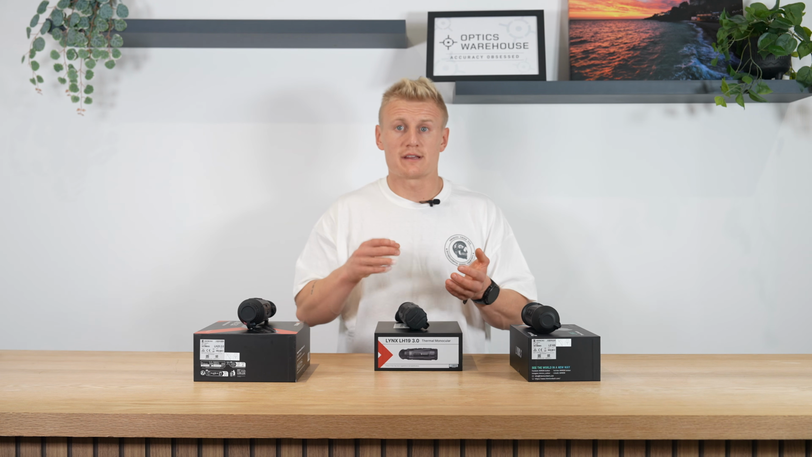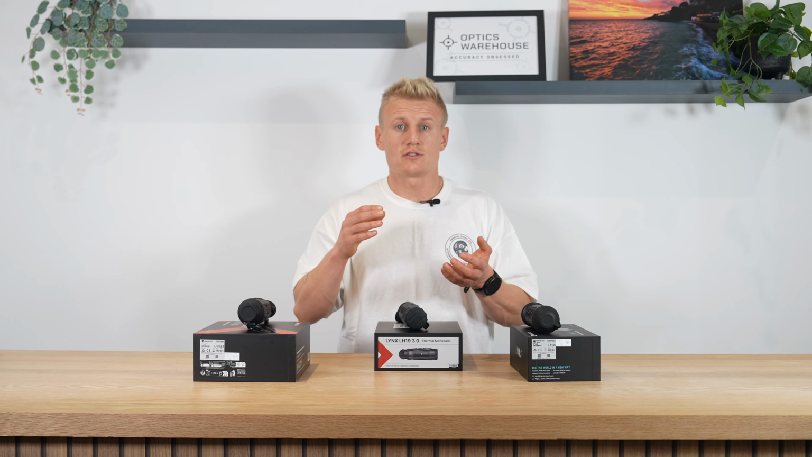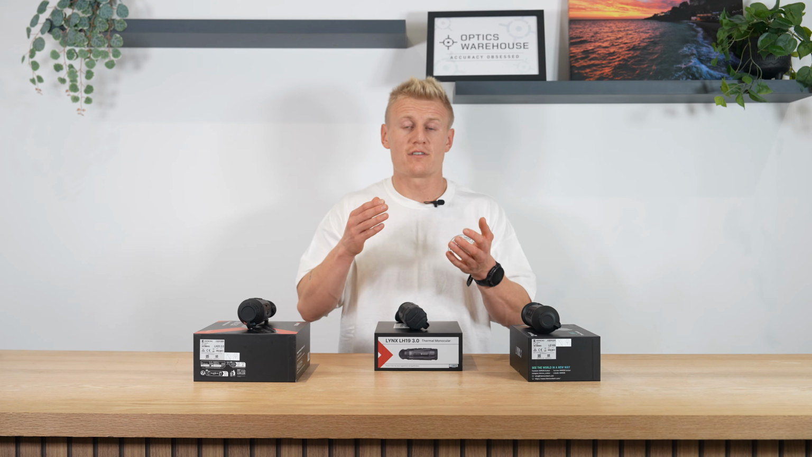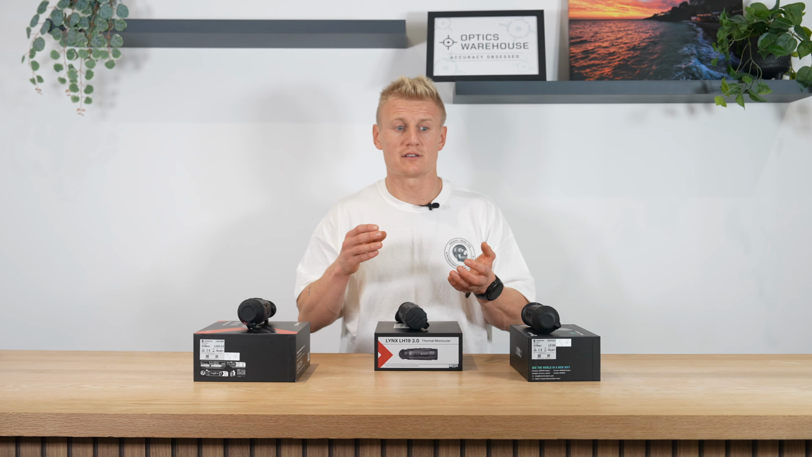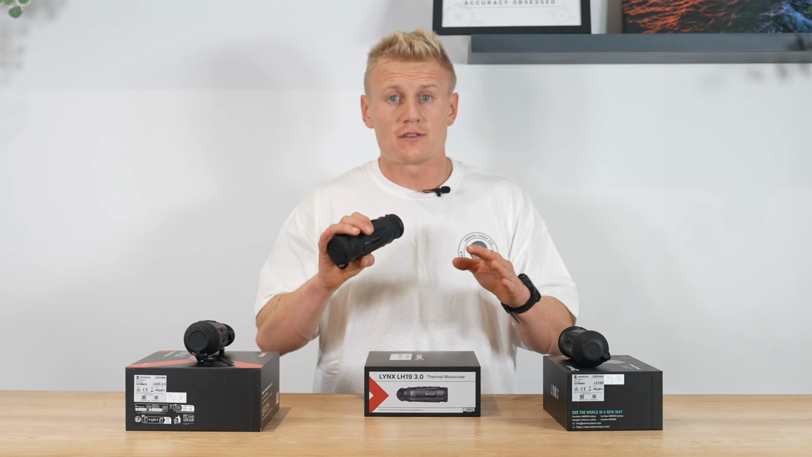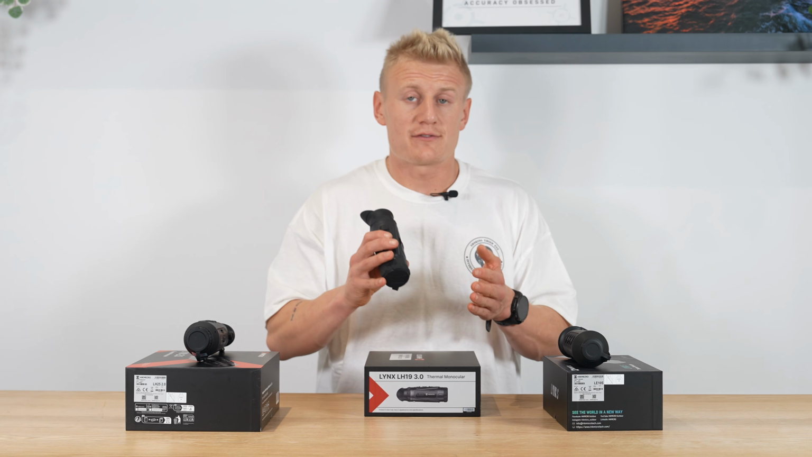So that, paired with the Image Pro firmware update, really reduces the amount of noise you'll get from the image, which again just helps improve and provide a really high resolution, ultra sharp image that is one of the best on the market today. So that's sort of a rundown of the thermal sensor, and we'll dive quickly into the different models that we